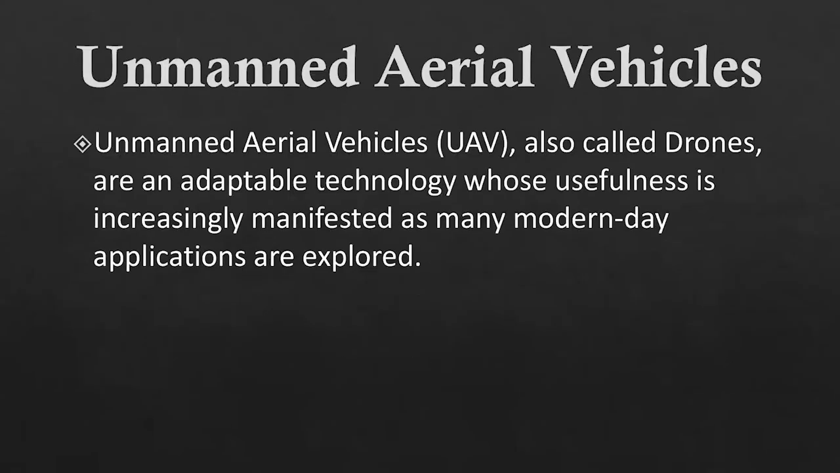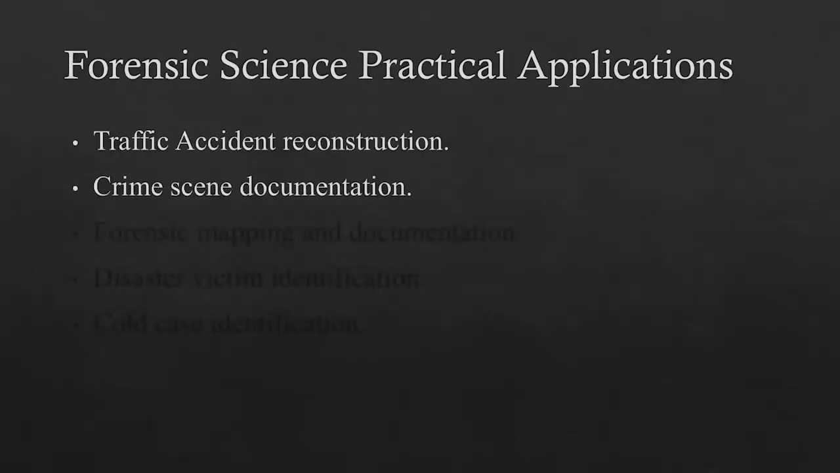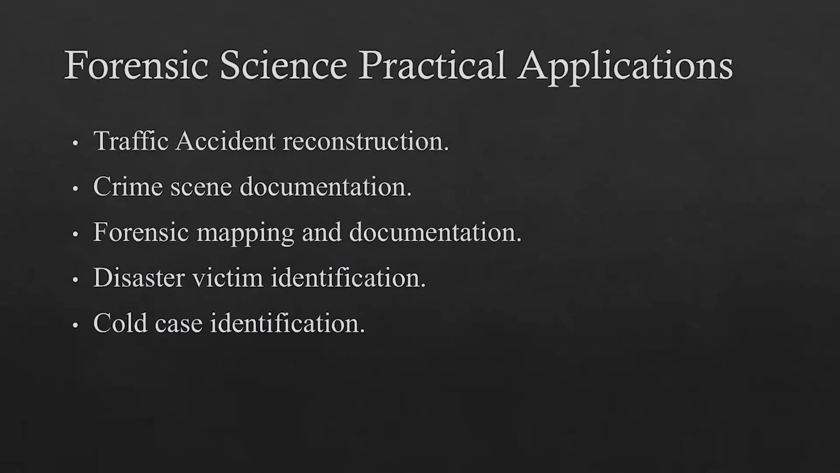So coming to the unmanned aerial vehicles, these are also called drones. These are an adaptable technology whose usefulness is increasingly manifested as many modern day applications are explored. So now coming to the forensic applications of UAV, they are used in traffic accident reconstruction, crime scene documentation, forensic mapping and documentation, disaster victim identification, and cold case identification.